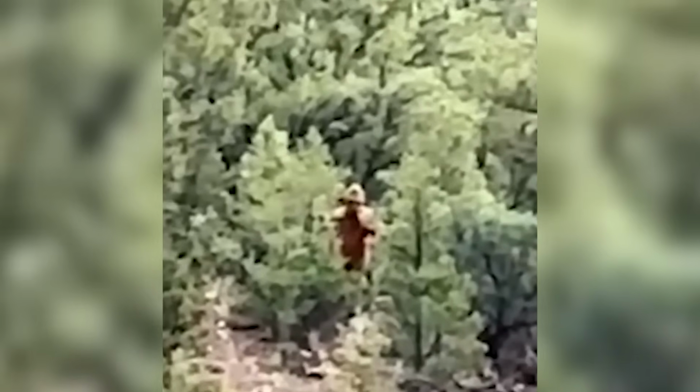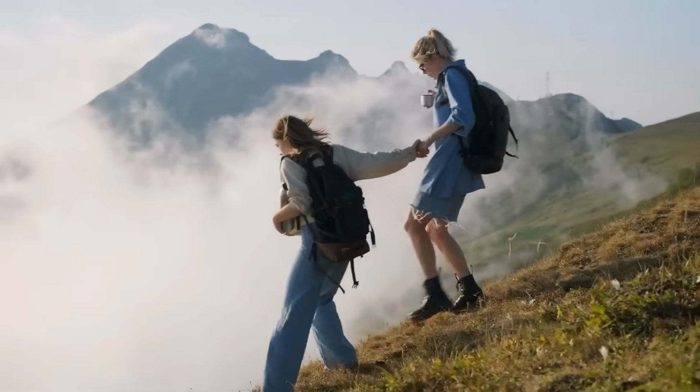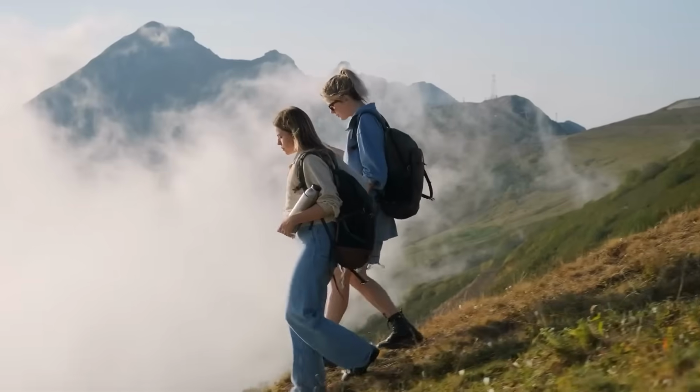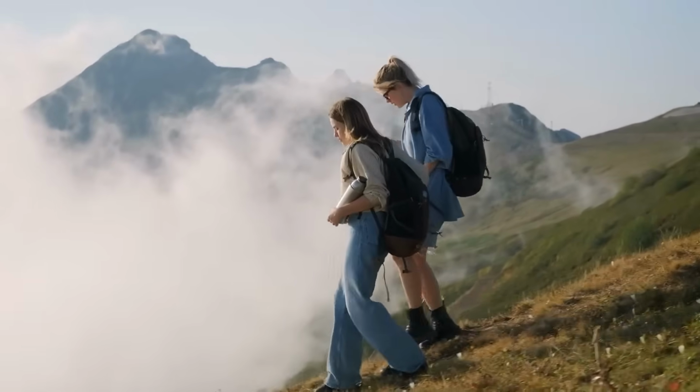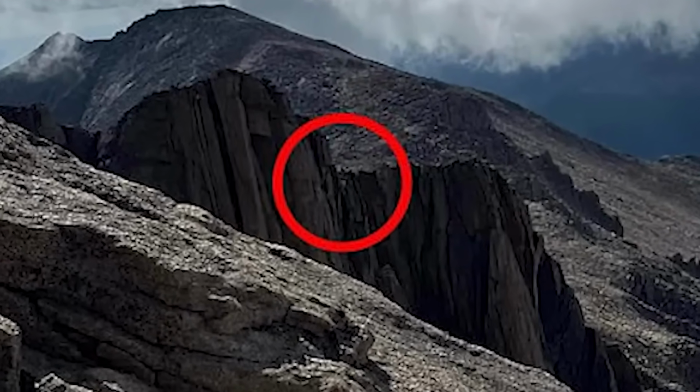Hoax or not a hoax, that's another question, but Kirk isn't done with this yet, saying, "We're going to go up to see if we can find any evidence of what was going on up there, whether that's footprints or something else." And another recent story out of Colorado, 2 friends hiking in the Rockies may have accidentally snapped a photo of something. A 20-foot tall gray figure clinging to the side of a mountain.